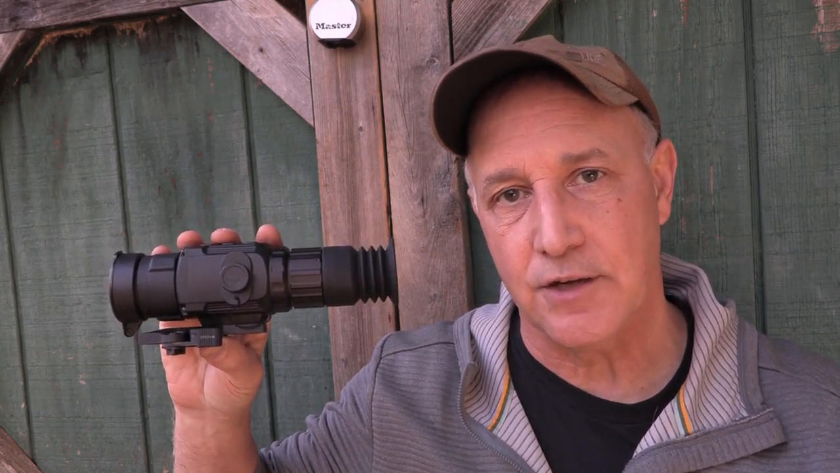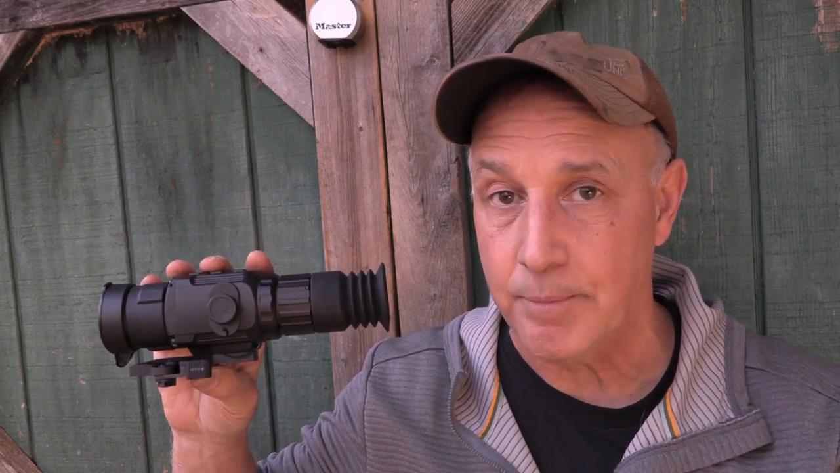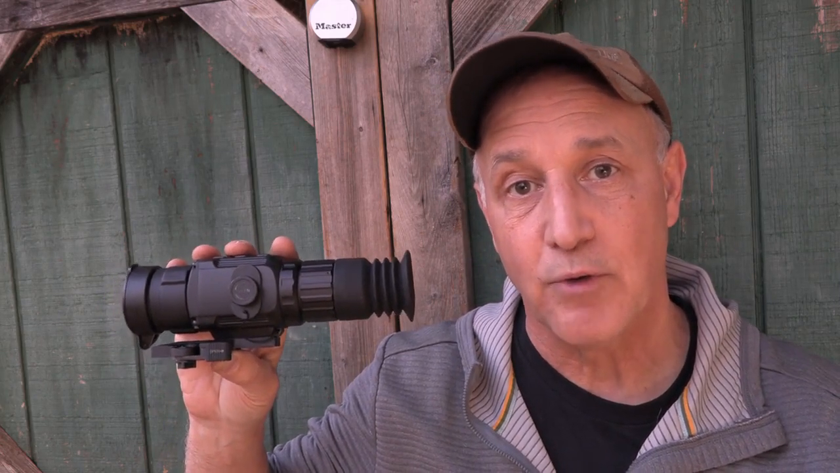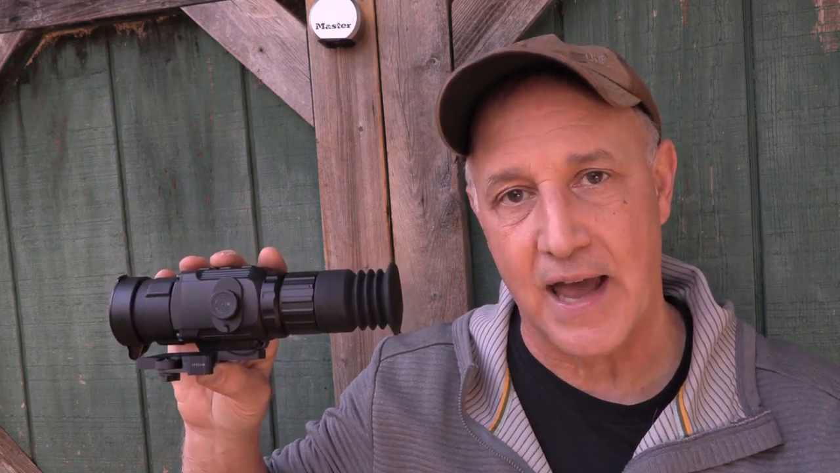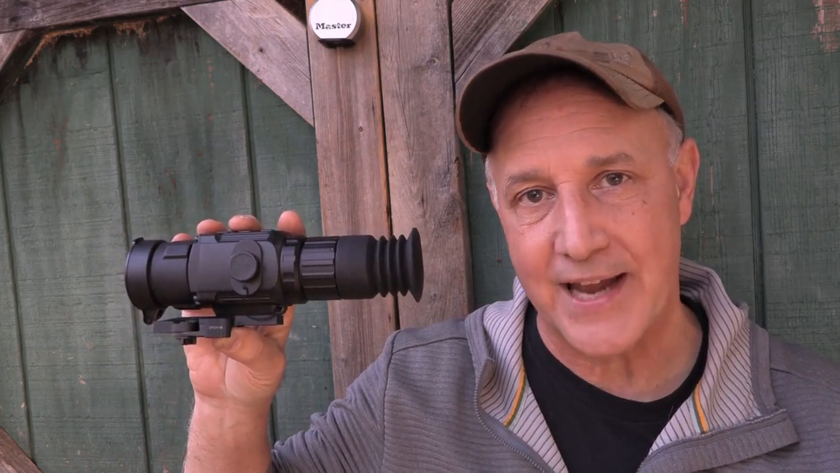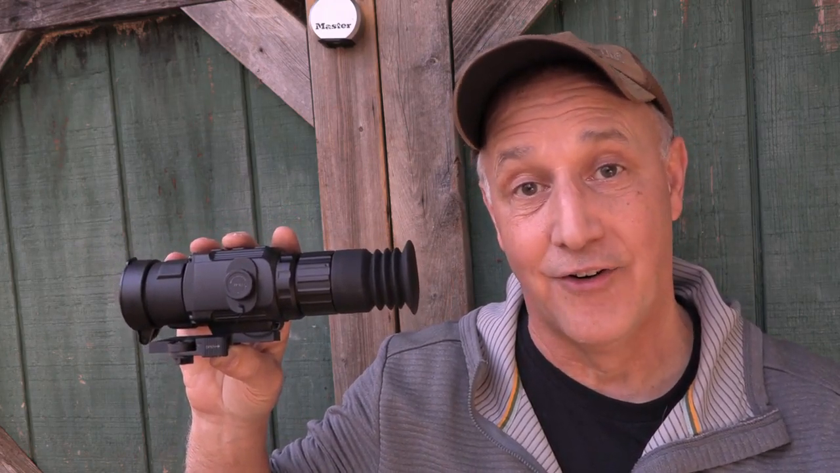But one thing that's a deficiency with most of your optics is being able to see at night. It does help and it does gather low light, but having a night vision scope really changes the game. And we've really seen some really high quality night vision optics out there. But when it comes to thermal, that's when you can pick up heat signatures. You can't hide from thermal.